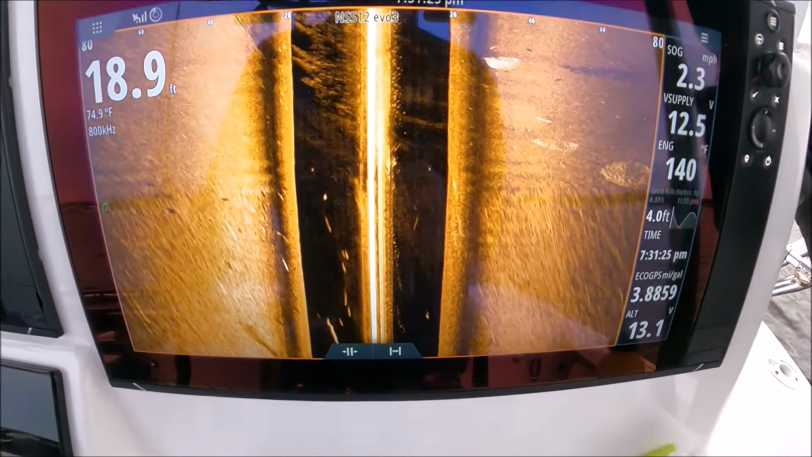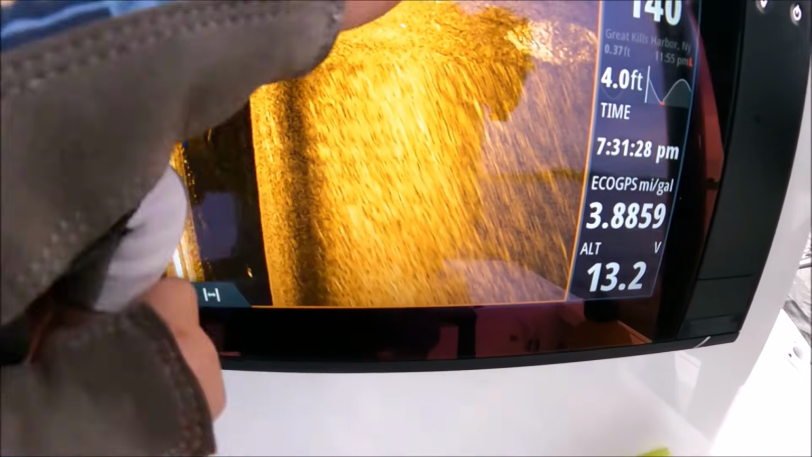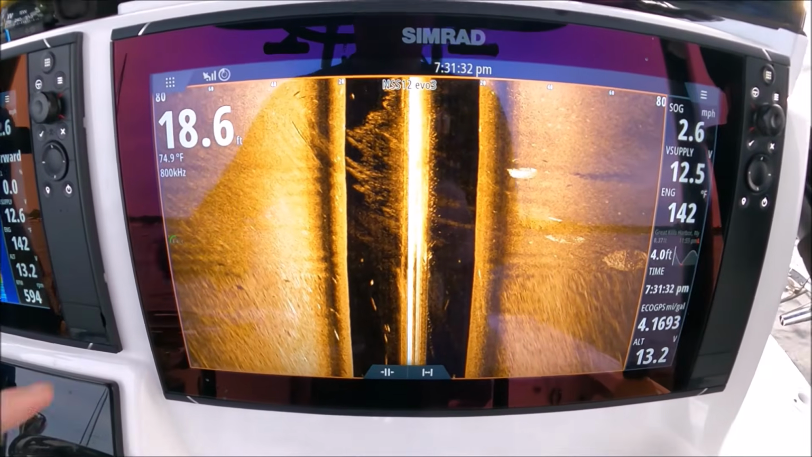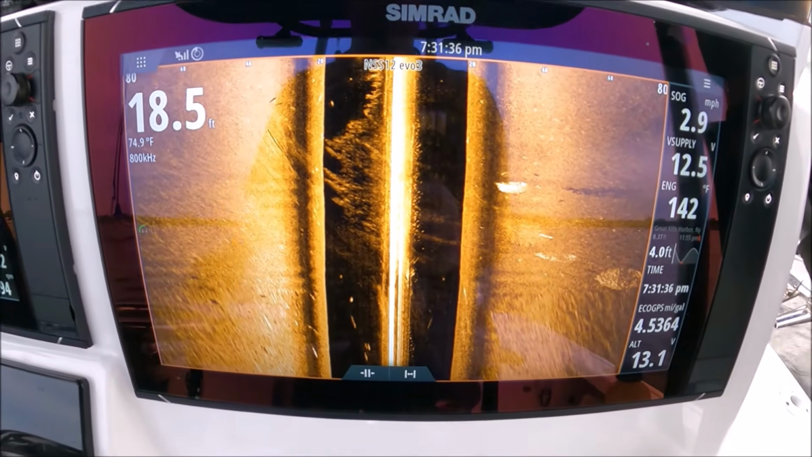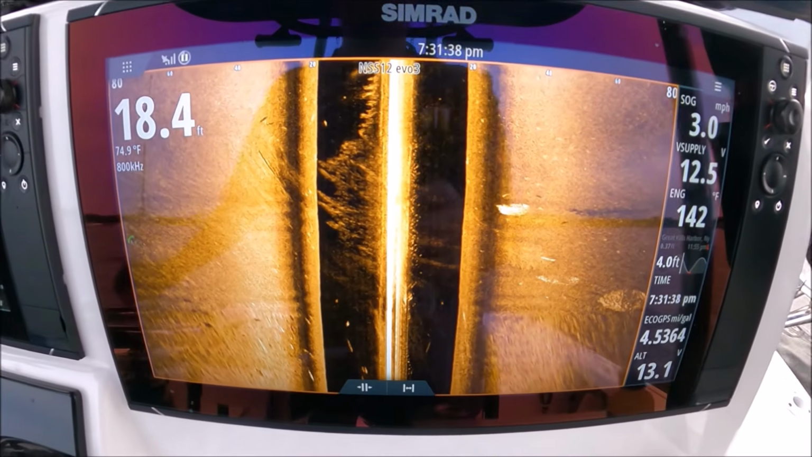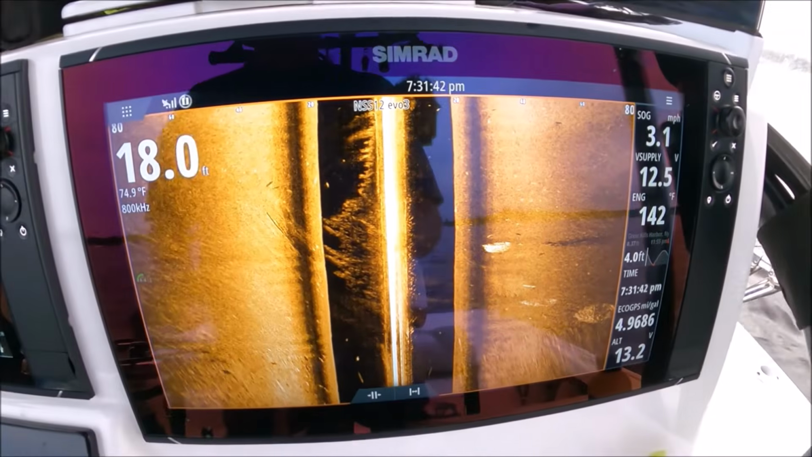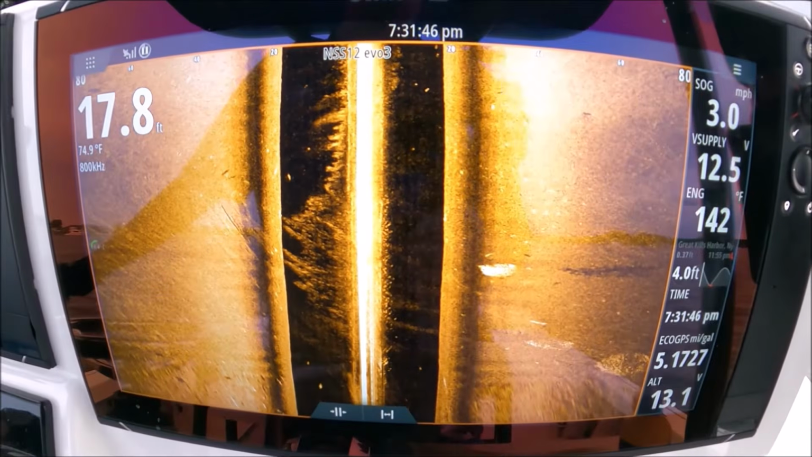You can see how we start moving, the screen looks different. You see when I was just showing you how to do your setup, it looks blurry like that. That's because we were drifting. Once you get the boat moving again, the bottom looks nice and smooth. So if you're drifting and you're seeing these, that's all it is, just because you're drifting. It's really designed to be the clearest when the boat is moving.